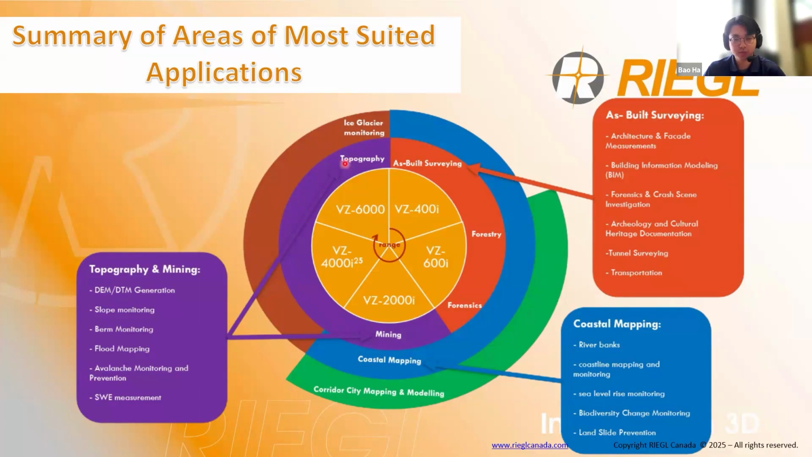Next up is the purple section, the topography and the mining. We're talking DEM, DTM generation, slope monitoring, flood mapping, volume changes. This is where one of the bigger, longer range guys come in, say the 2000i, 4000i, 25, depending on the project size and needs.